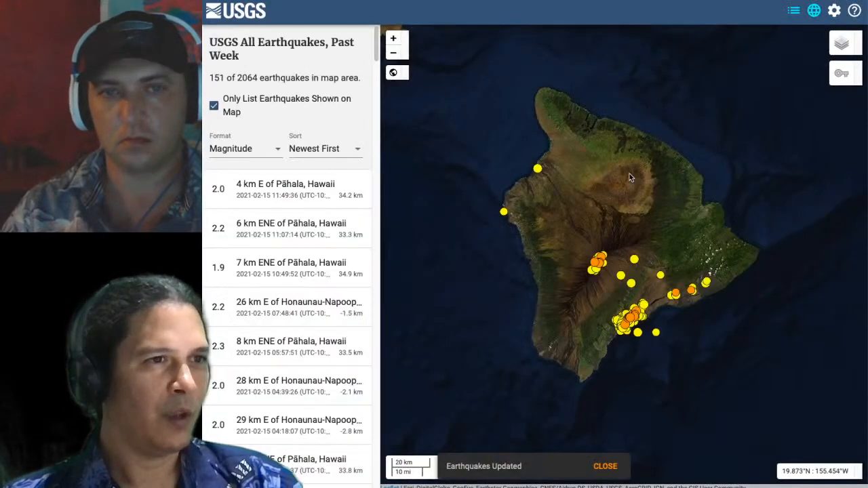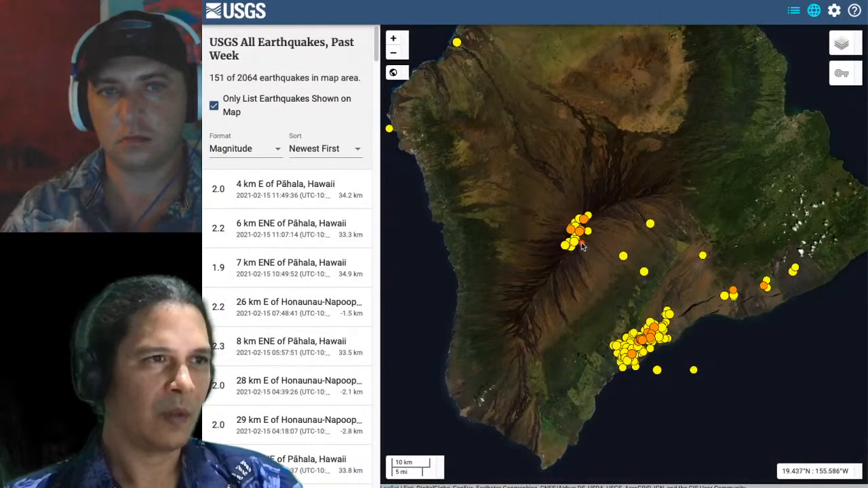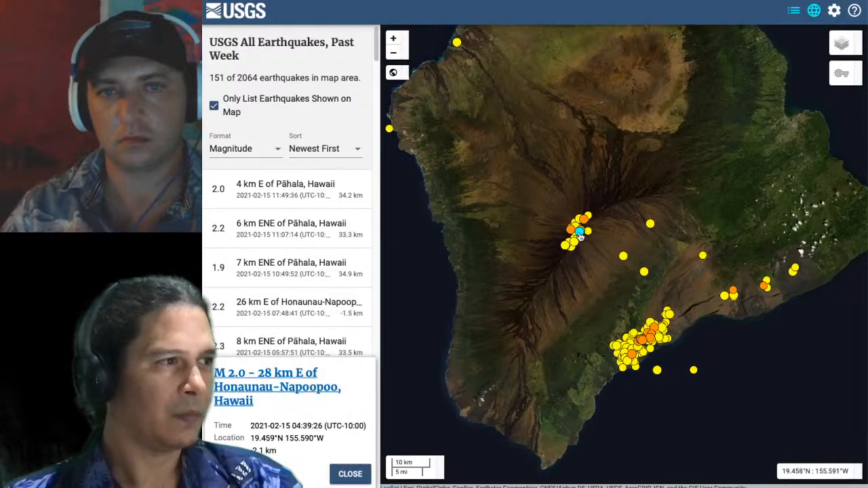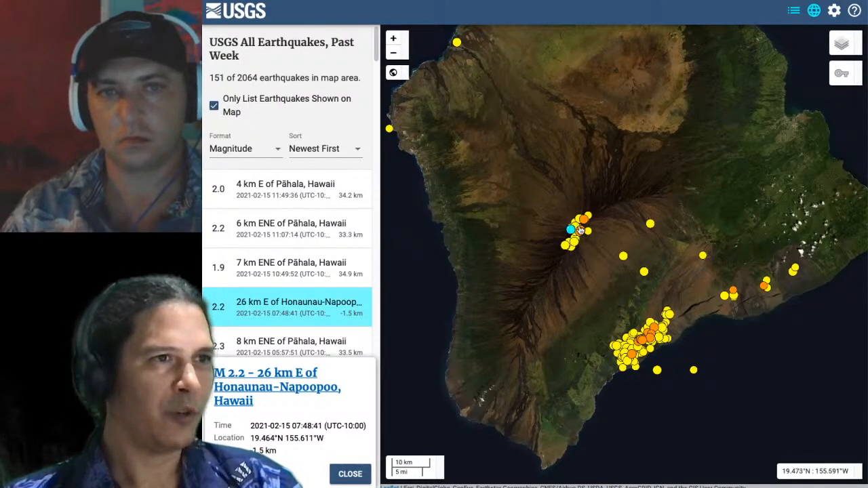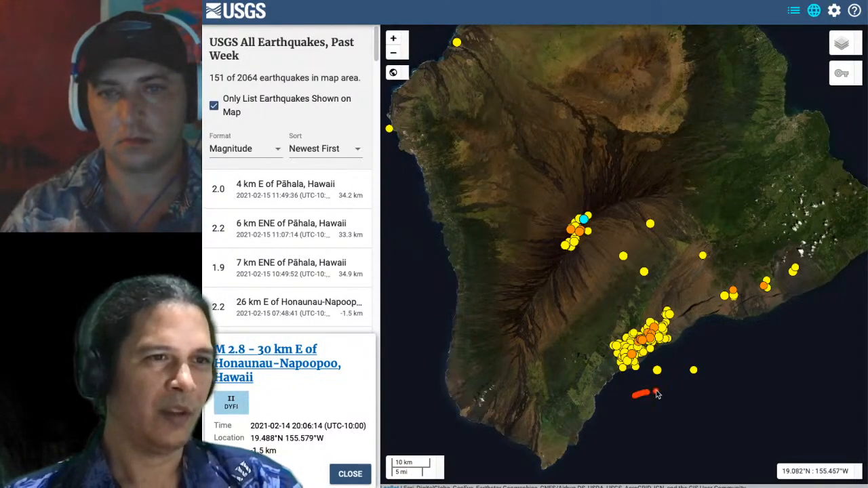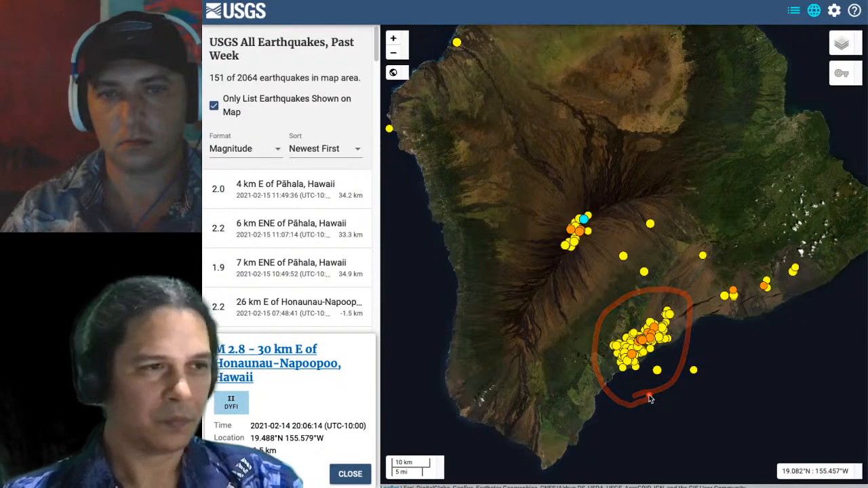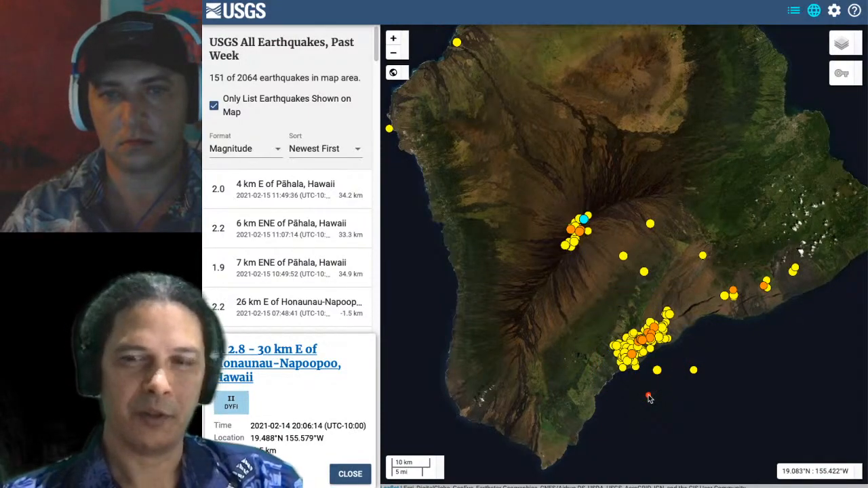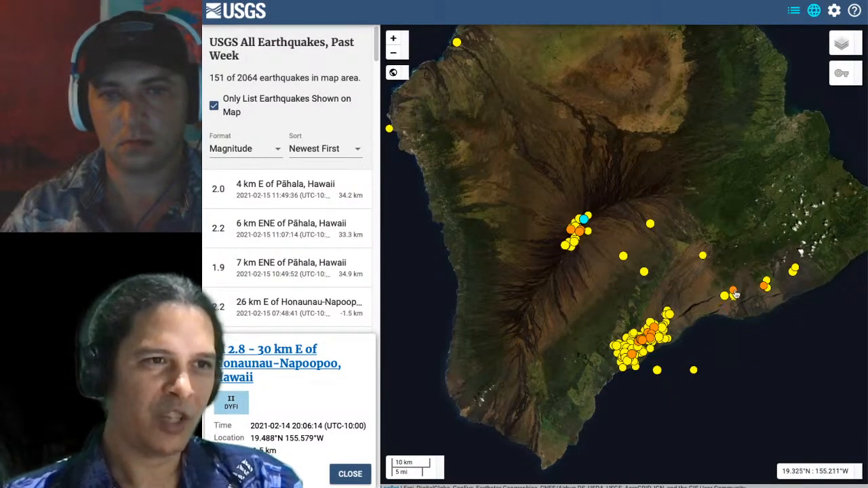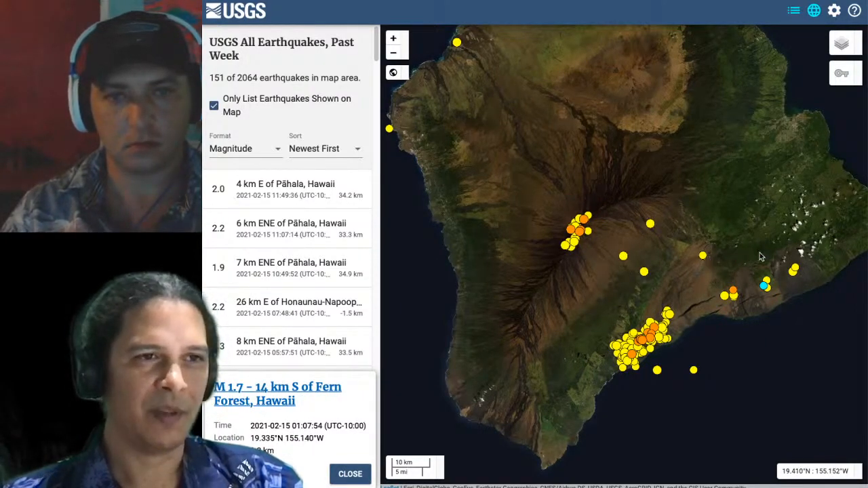Okay. Earthquakes are typical as well. We get a few at the top of Mauna Loa: 2.0, 2.2, 2.1, 2.8, and typical South Pahala hotspot feeder zone earthquakes as well. A couple of adjustments in Kīlauea south flank, 2.0, 1.7, nothing at the summit.